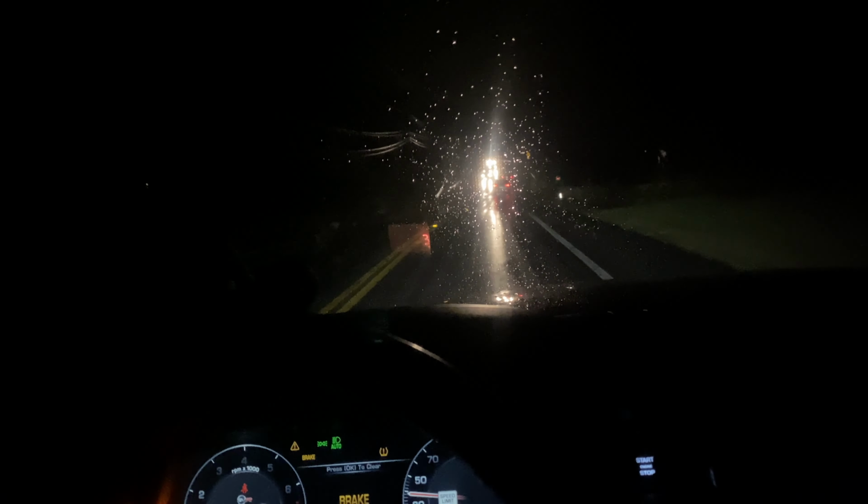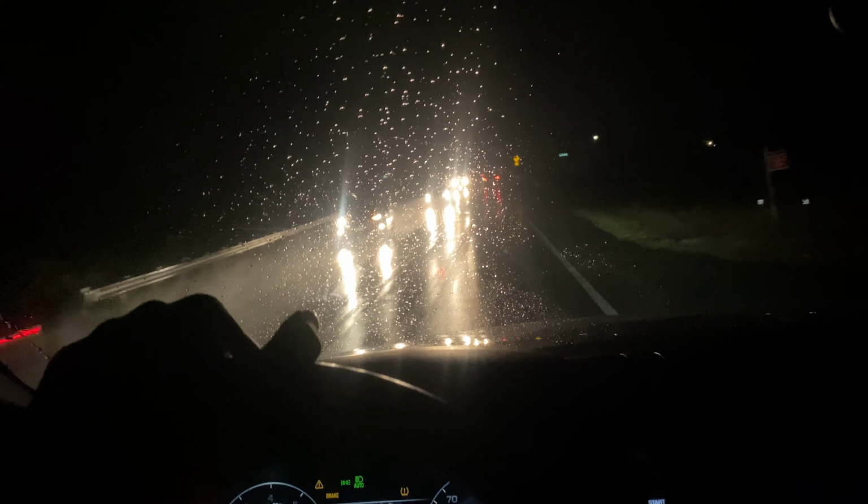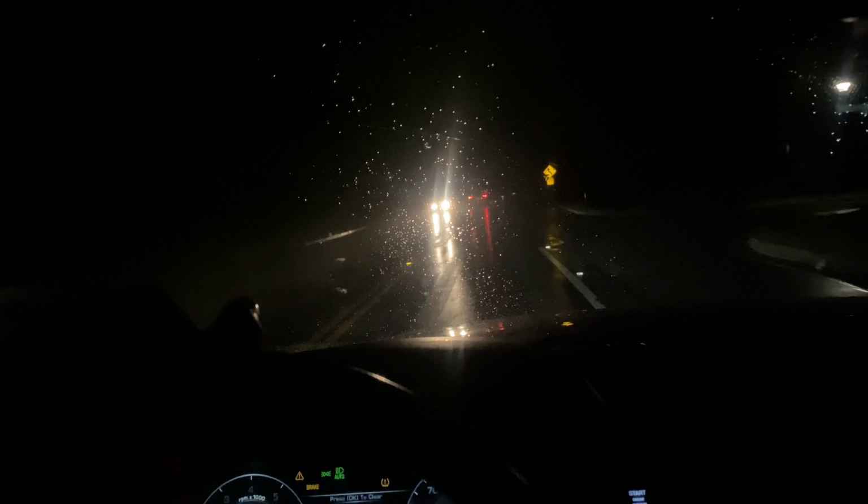Bro, this the SVR Range, bro. I ain't even know Range had a sports edition. Yeah, I'm telling y'all, this joint's sweet, bro. It remind me of a baby Trackhawk, like for real. Remind me of a baby Trackhawk.